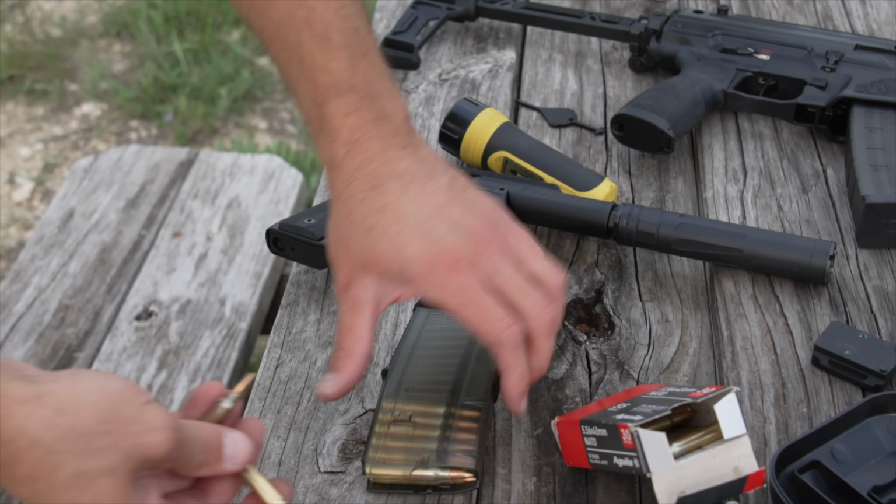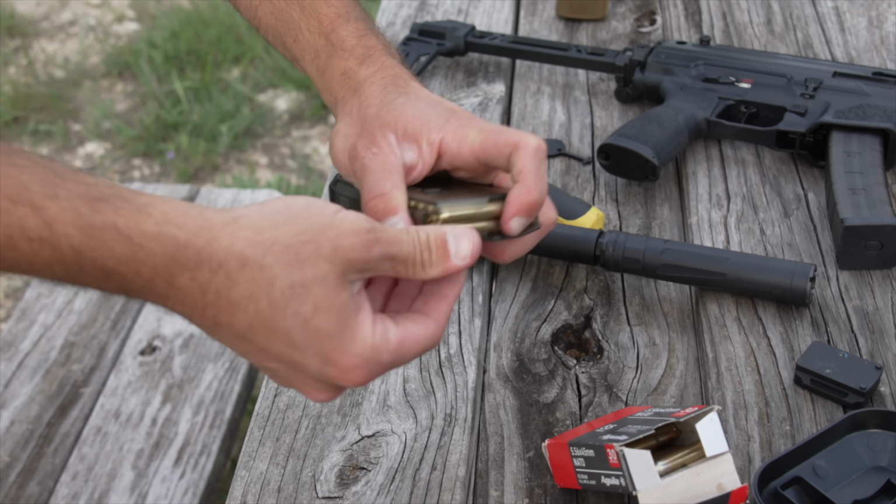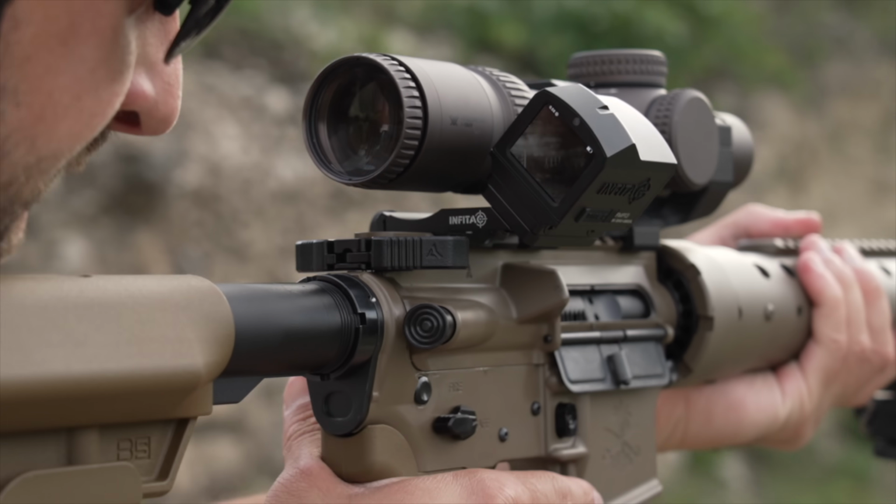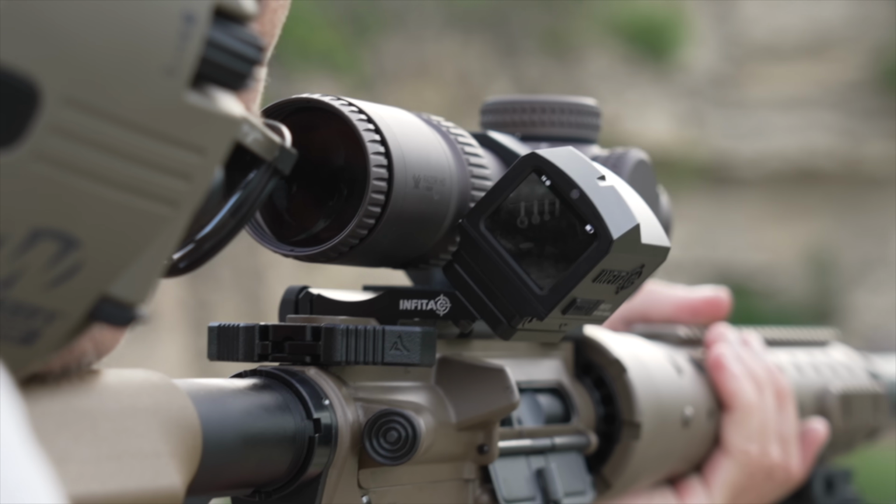All right, not a fully loaded mag, but you know, just enough to get a little bit of impressions running a canted thermal. So yeah, you could see it's pretty easy to scan these targets. That's at 0.5. Throw it in a little closer. And I'm just gonna go to my reticle in here.